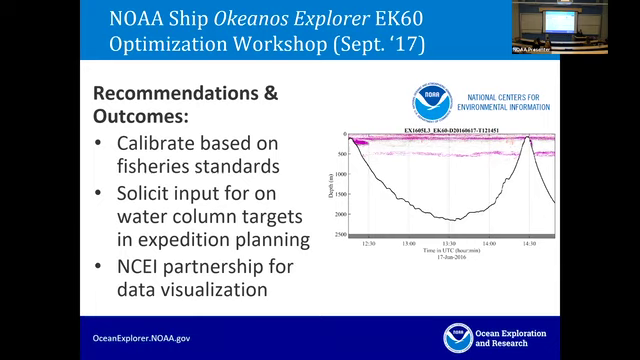And another outcome of that workshop was to solicit input for water column targets during our expedition planning. So traditionally we were just asking people where should we go on the seafloor. Now we make sure to always ask what is interesting about this particular water column area, what would you like us to do? And then we make sure that our data is getting to NCEI, the National Archives, in a timely manner with calibration data associated with it so that people will use it for quantitative analysis. And then also working with Carrie Wall-Bell, she generated this plot, and is generating these plots of all of the EK data from all platforms for a quick snapshot of the EK data in the archive.